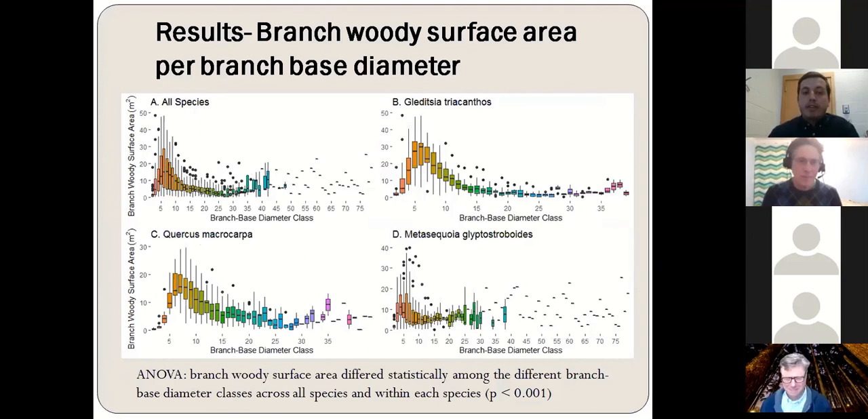Now here you see how the branch woody surface area is distributed per branch base diameter. We also found that the branch woody surface area differed statistically among the different branch base diameter classes across all species and within each species.